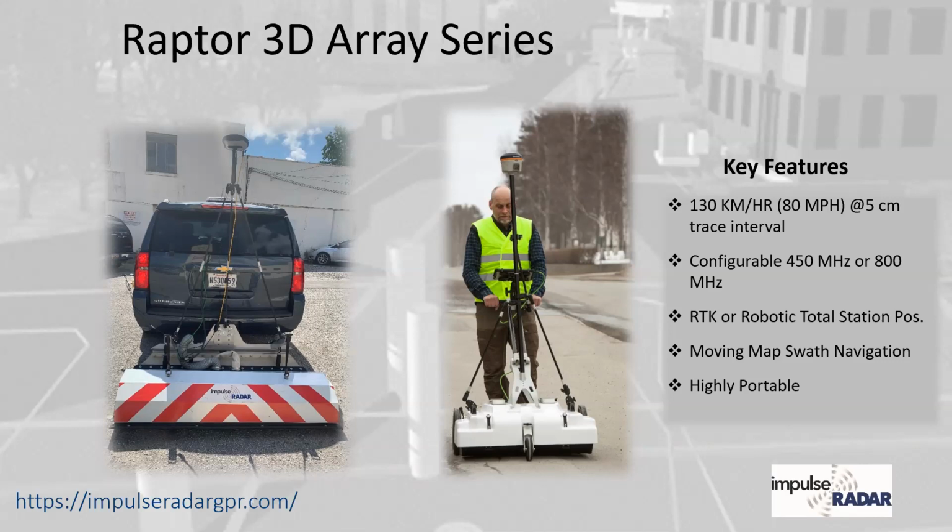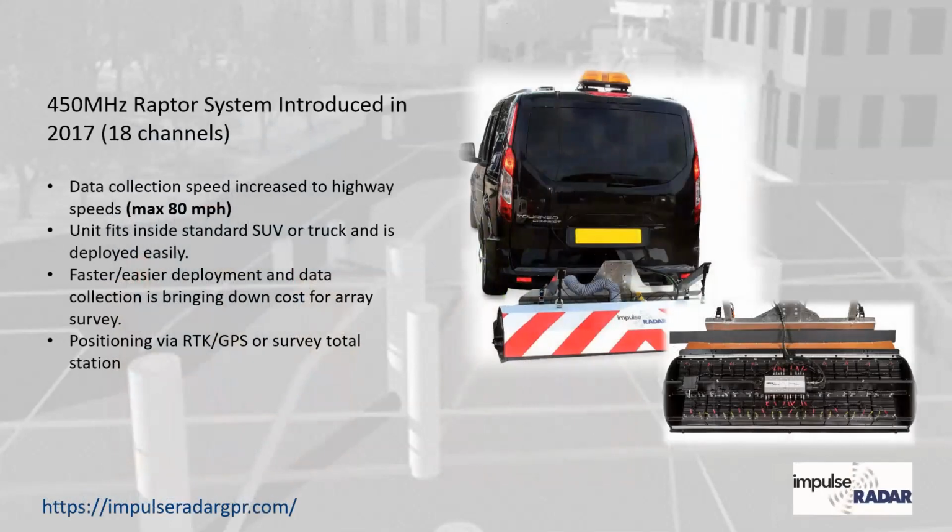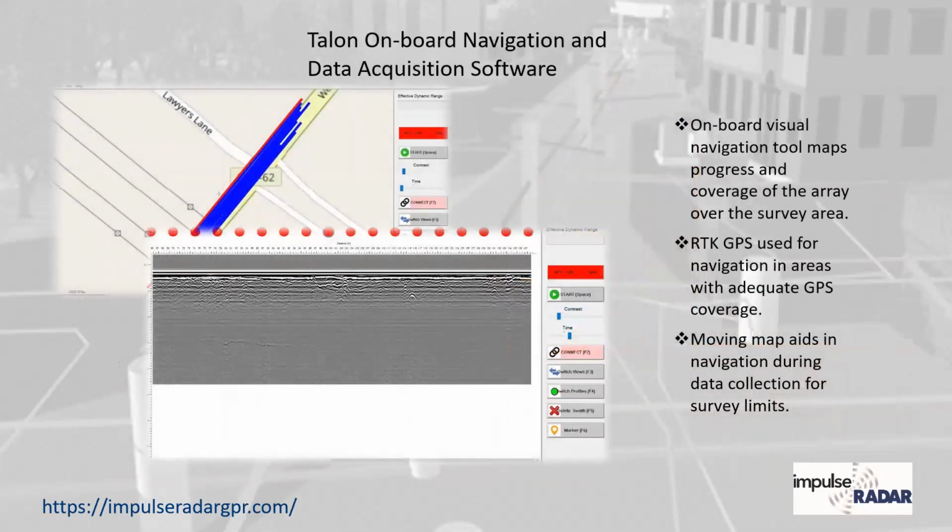And when you buy a Raptor array, you get both of these configurations because it's so modular. You can just take the antennas out of the big car mounted one and put them in the small one. So I did want to put this in here and just say we have tested to 80 miles an hour. I have not, but my colleagues in Sweden have done quite a bit of testing, and it absolutely holds. Its capability is up to 80 miles an hour at 5 centimeter spacing. And you qualify that because that's very small. It's the standard we use when we're collecting data.